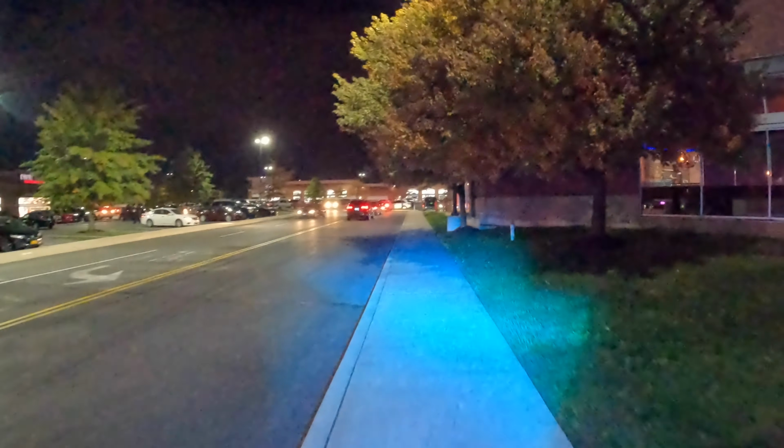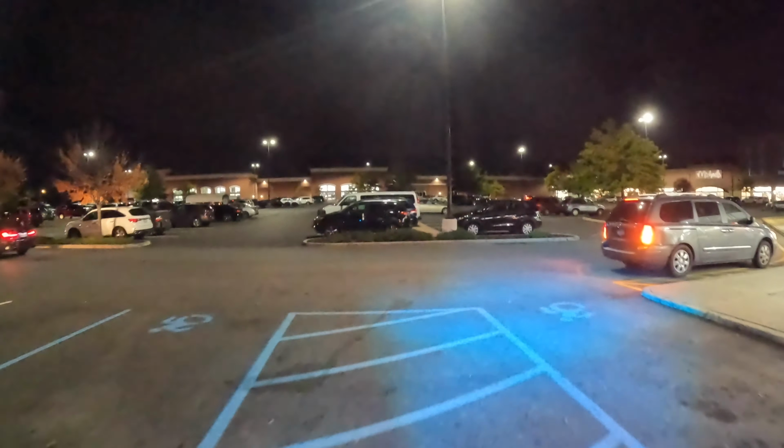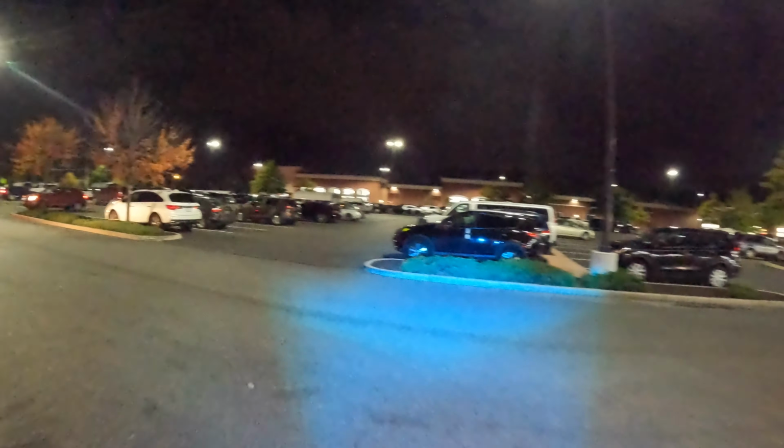The turning radius is not that great. You gotta kind of lean, but the leaning capability is pretty decent. Still getting used to this bike, y'all.